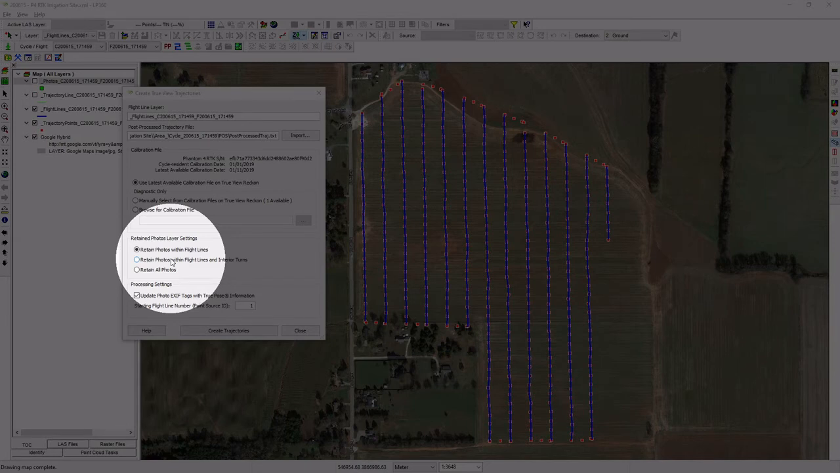Generally, the default is just retain the photos within the flight line. So any photos that are on my blue flight lines, I'm going to keep. I can also keep photos in my interior turns between flight lines, or I could just retain all of the photos. The recommended default is just keep them within your flight lines, because the purpose of defining these flight lines is to identify the area that we want to use our